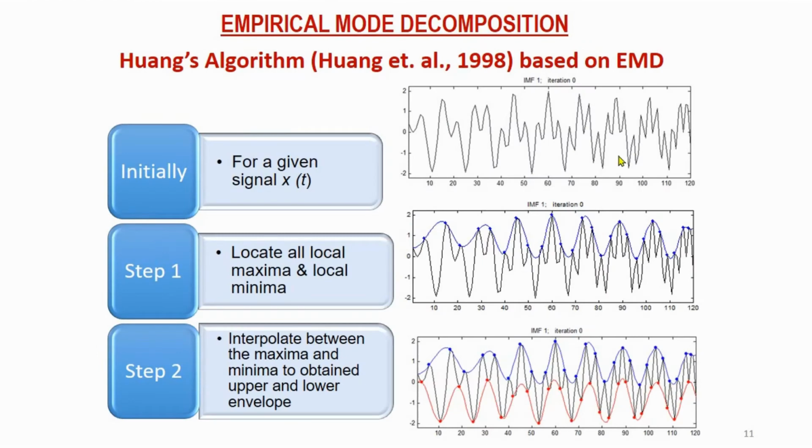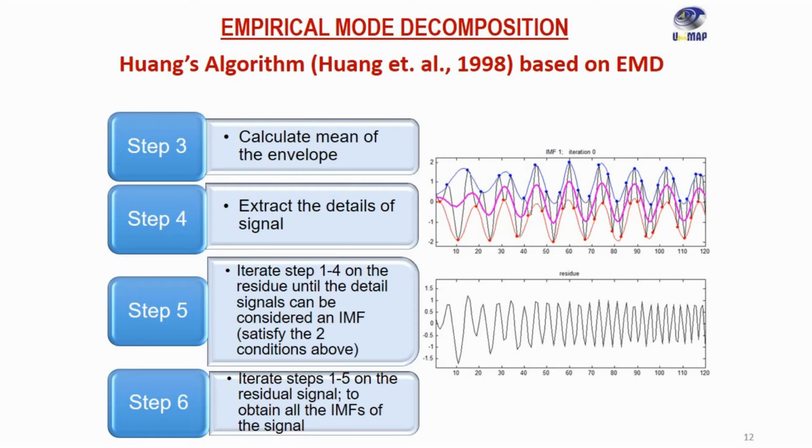The procedure of the EMD algorithm is as follows. For a given signal S of t, the first step is to locate all the local maxima and local minima, then interpolate between the maxima and minima to obtain the upper and lower envelopes. The next step is to calculate the mean of the upper and lower envelopes, then extract the details of the signal. The process iterates steps 1 to 4 on the residue until the detail signal can be considered as an intrinsic mode function, which satisfies the two conditions mentioned before. The process iterates steps 1 to 5 on the residual signal to obtain all the intrinsic mode functions of the signal.